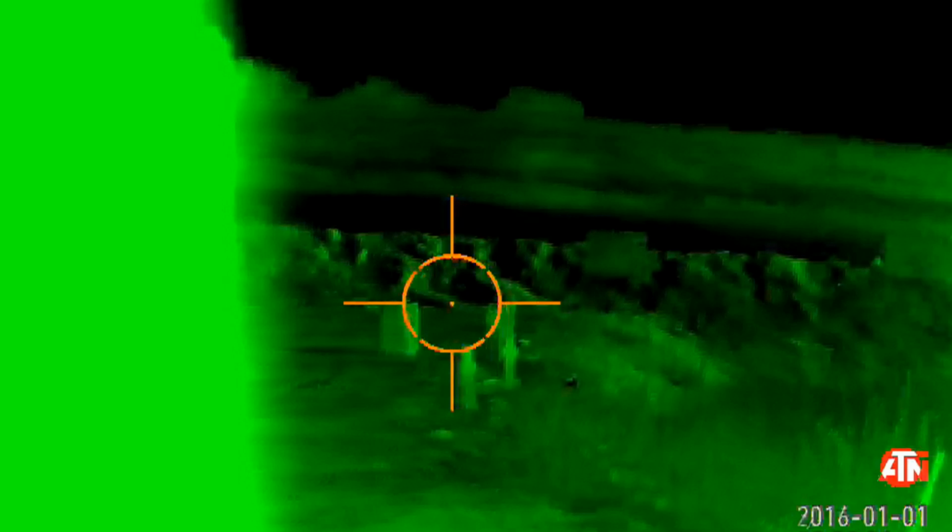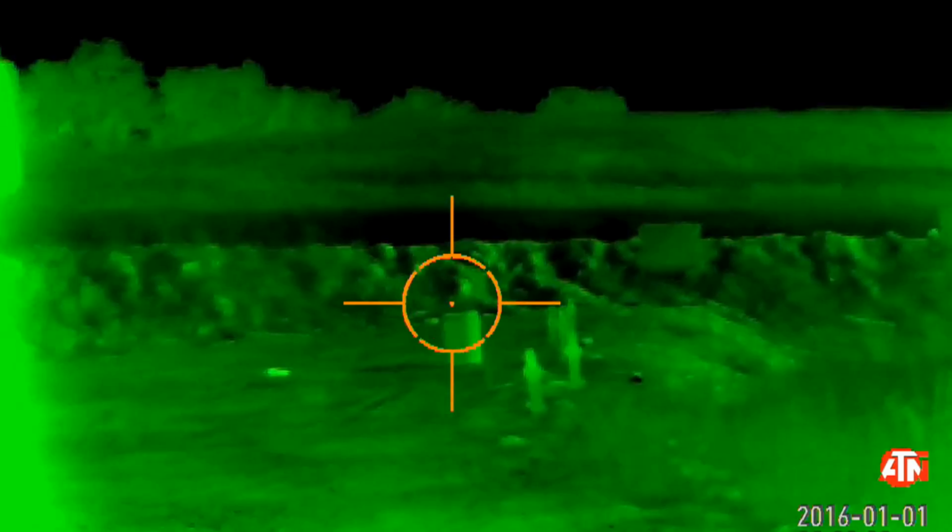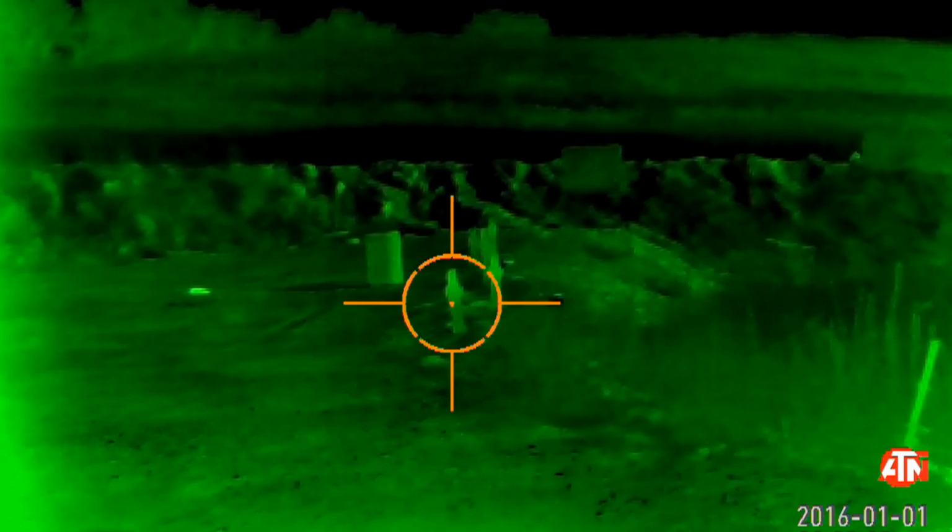Alright kiddies, we're in total dark. I'm going to go ahead and switch over to the thermal version here. What we've got here is a line of pepper poppers, and I've gone ahead and tagged the last one and the first one with the blowtorch. So what we're going to go ahead and do is whack these things, and I'm going to do it offhand. First one's about 25 yards out, last one is almost 100. Freestanding.